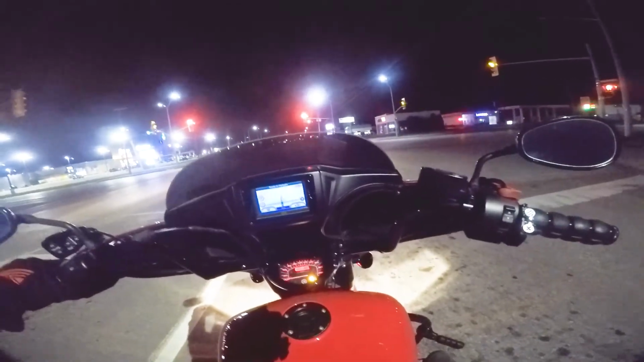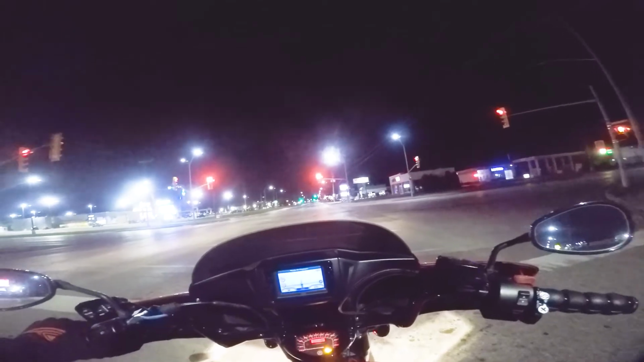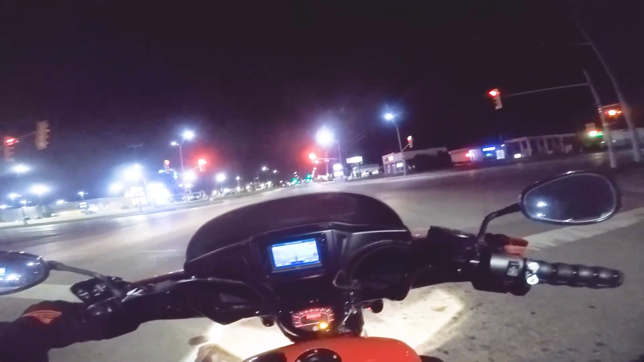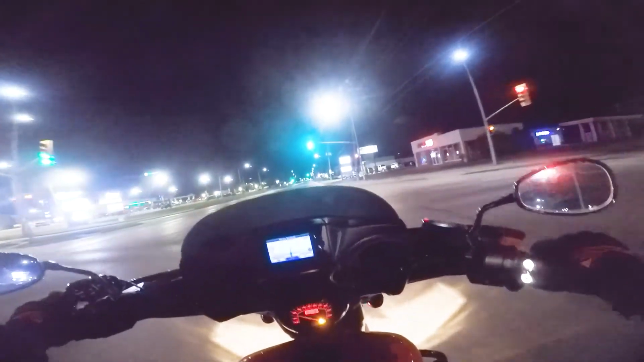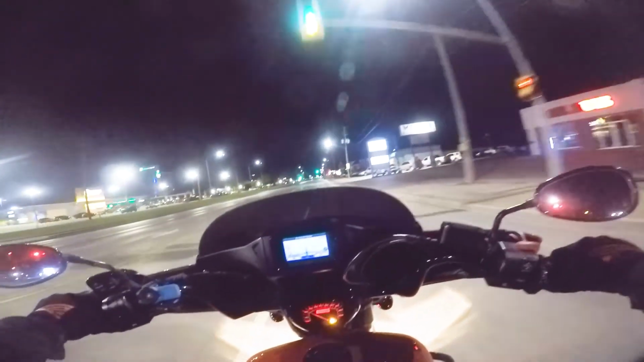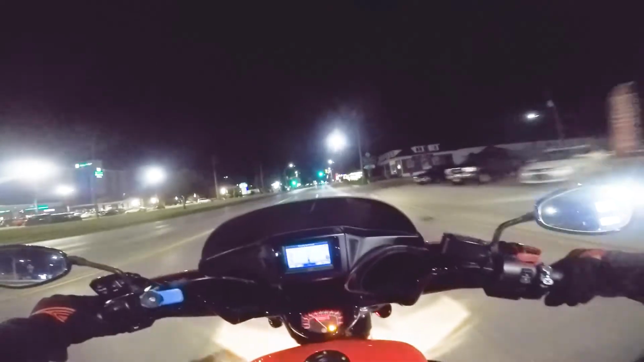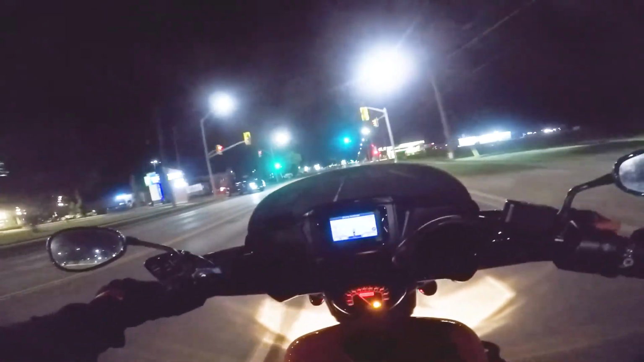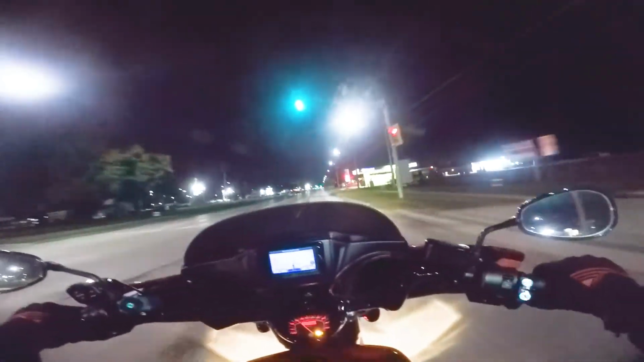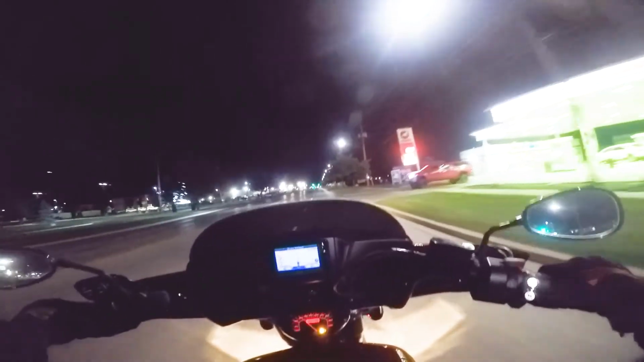Can't believe my gas light came on. I should have at least another 40 kilometers before the gas light comes on. I'm trying to think of the last time I filled it up. Right turn, man. 152 for gas.